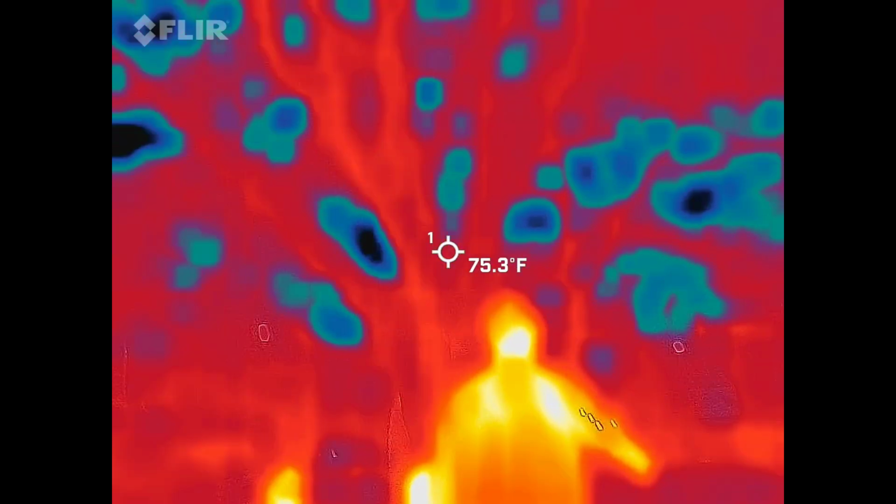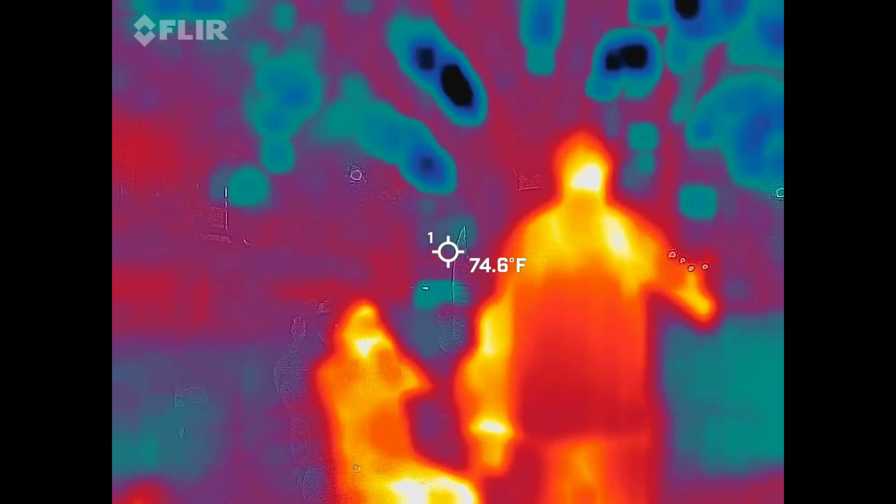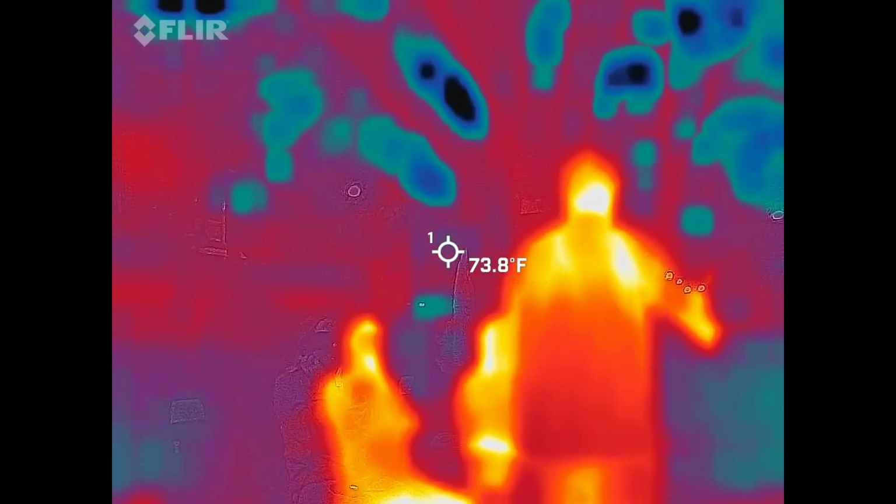And I don't know what the images are that you're going to see. I've been doing this experiment with the images for about a year, and I've yet to see the same image show up twice. So take that for what it is.